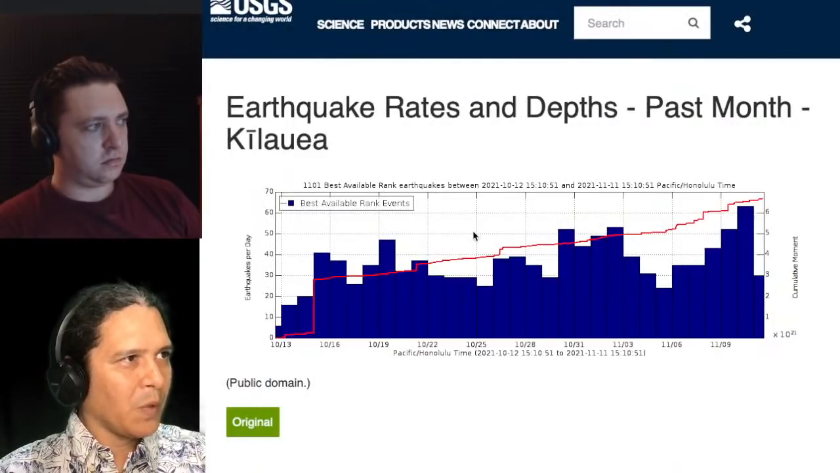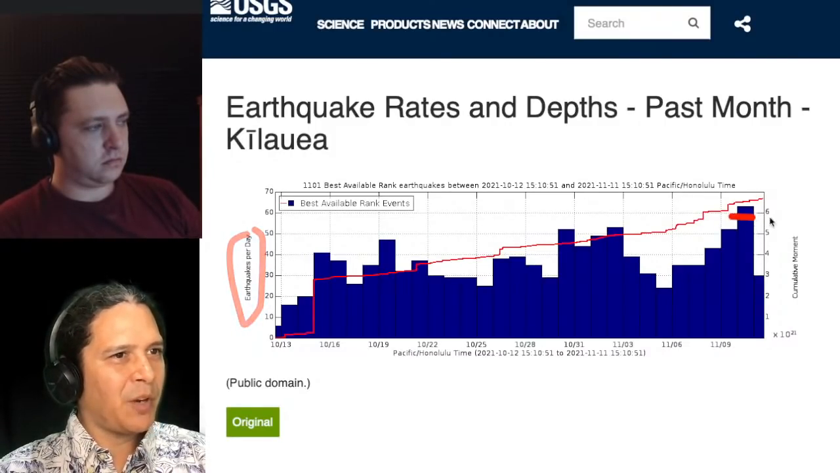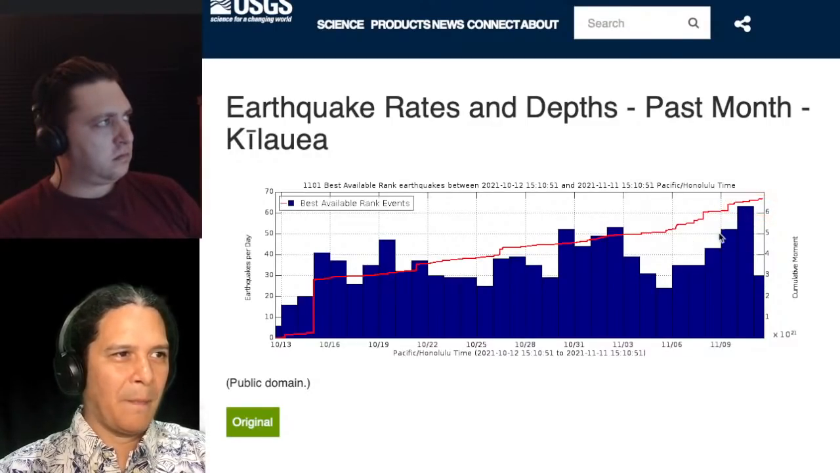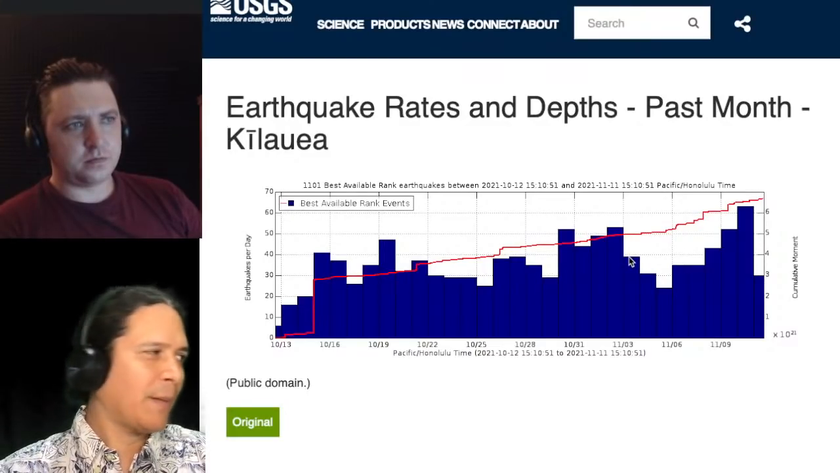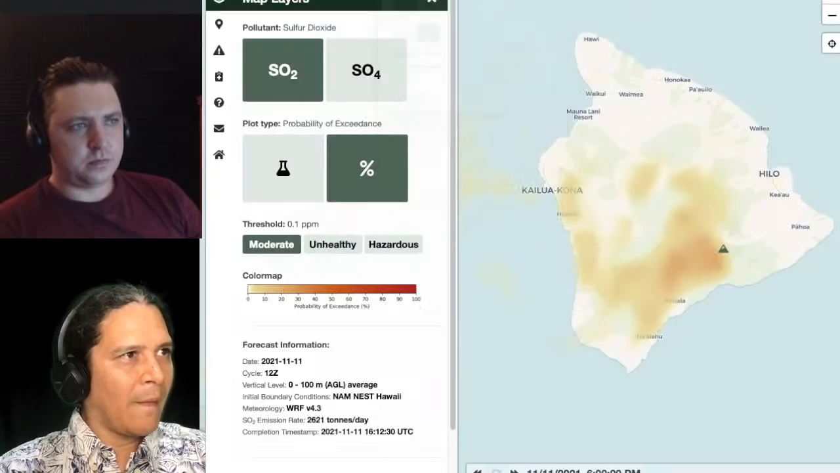Right. As far as the rates, over the last month, we're looking at earthquakes per day. We peaked above 60 per day, but really that's not a whole lot. You can see it's been below 60 per day for much of the last month, and that's much lower than the amounts previous to eruption, and then a buildup and all of that as well.